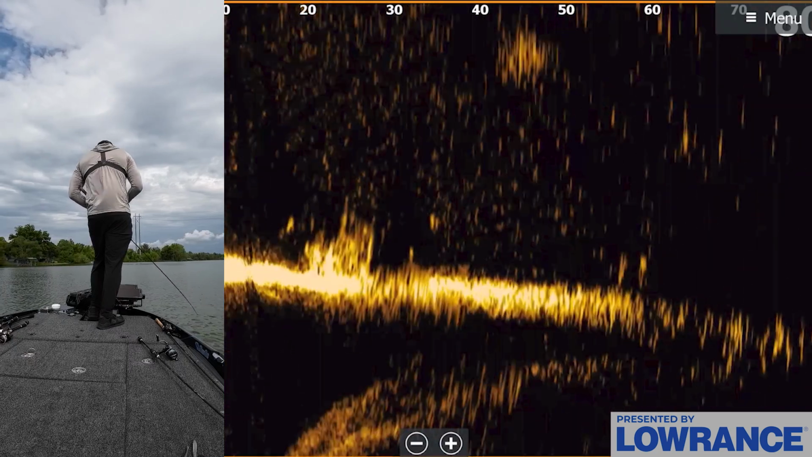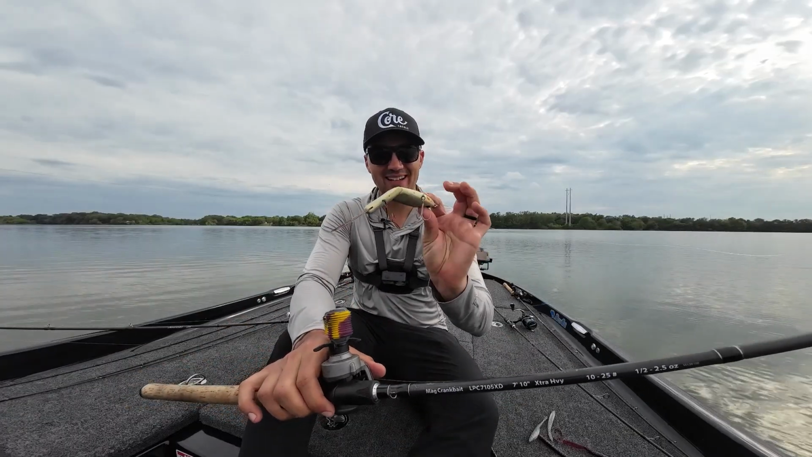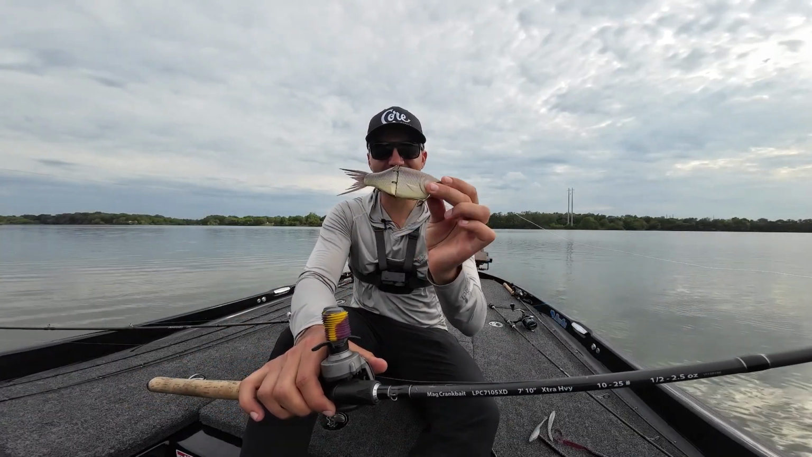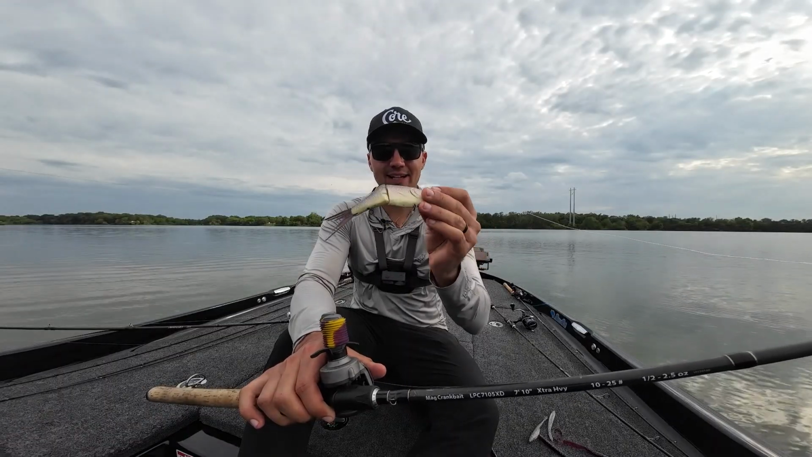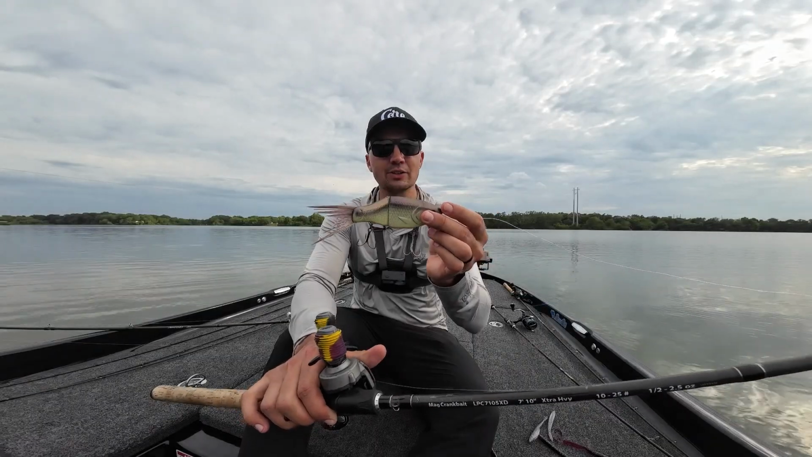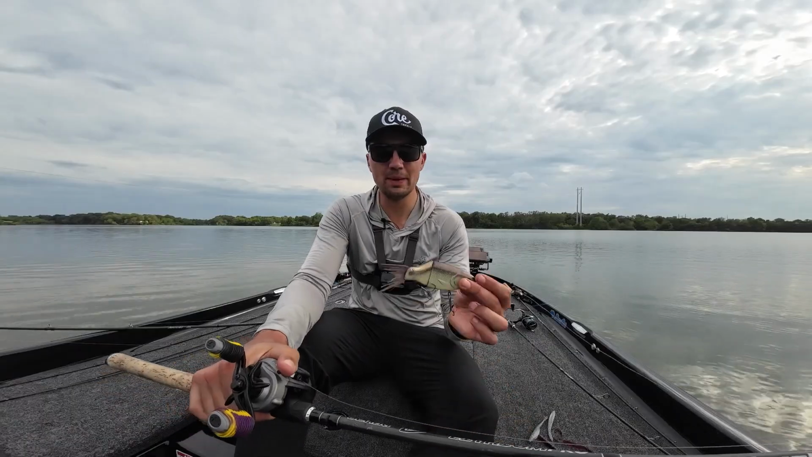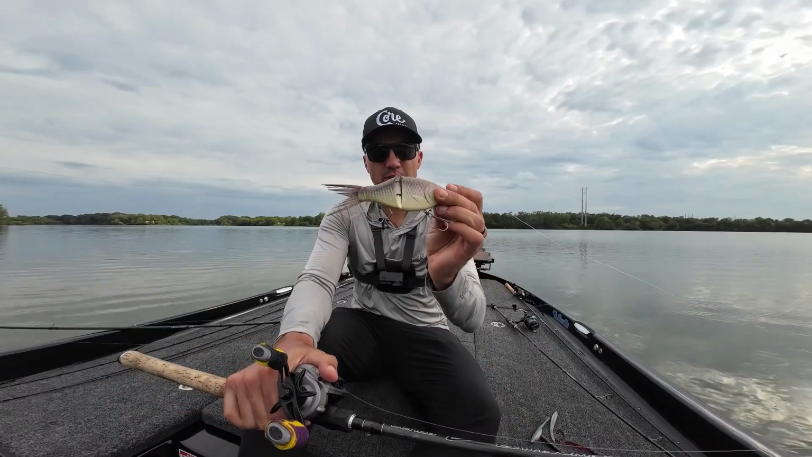Just bummed I lost that fish. That would have been a really cool catch. Man, I can't believe that fish came off on the glide bait. That would have been such a cool fish catch to have on camera. And I'm shocked actually I got a bite on this thing. I think it's probably because the bass out here are feeding on crappie. There's a ton of crappie in this lake. There's not any big gizzard shad, and even the brim aren't that big. So I have a feeling that's what this was imitating.